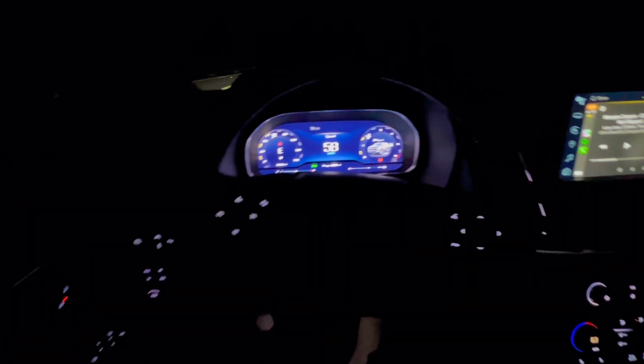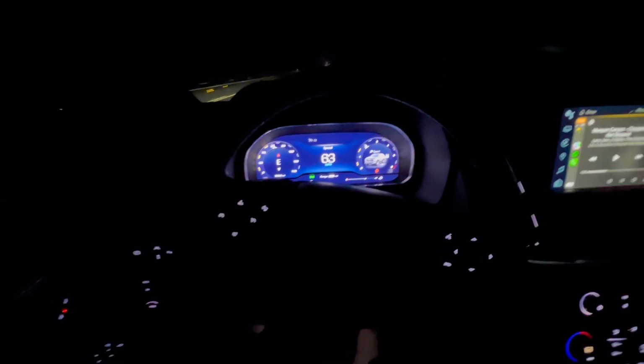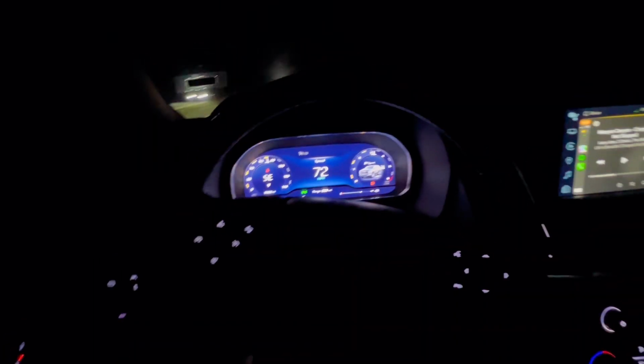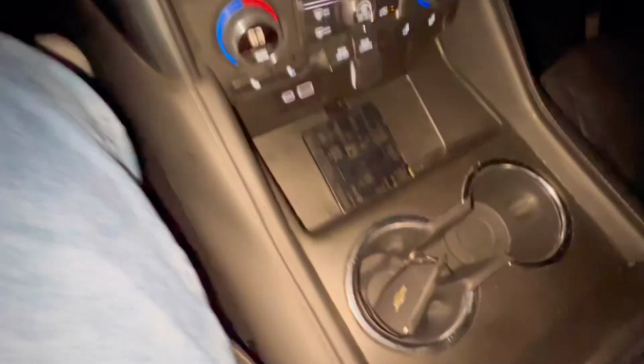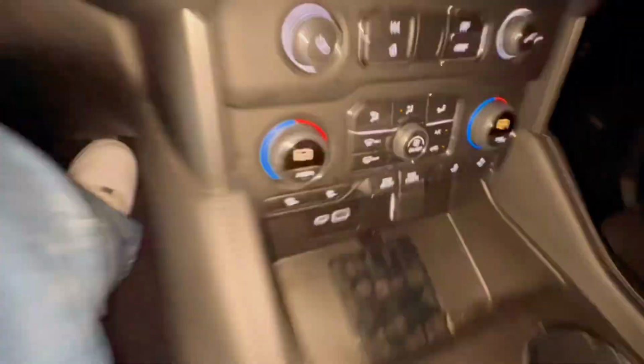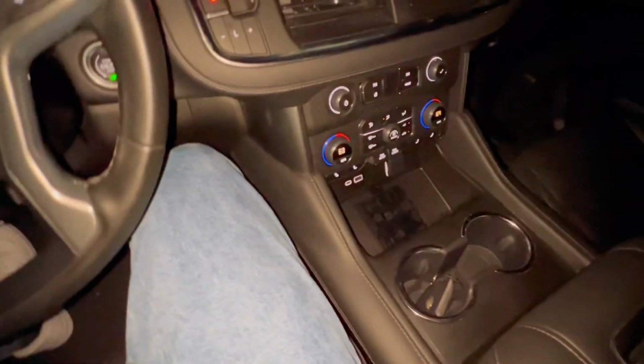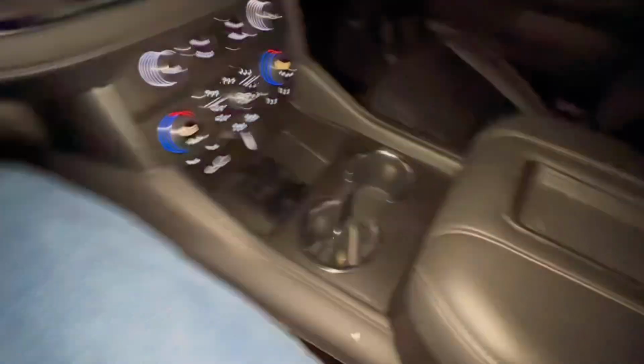So 60 miles. Let me see if I can crank on it just a little bit. Anyway, this thing got a lot of space. Nice cup holder space. Nice charging options. You got the USB and all that. Inside there, it's pretty big. Also got additional charges. This is the back. Overall, it's very spacious, so it's real nice.